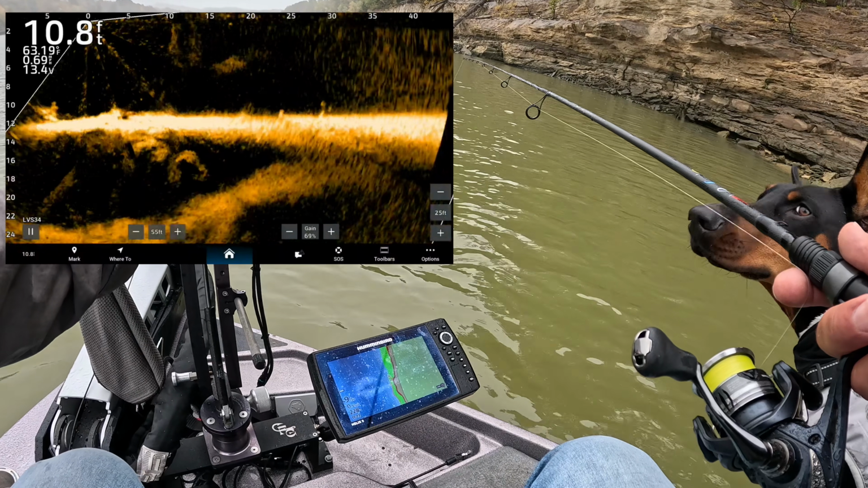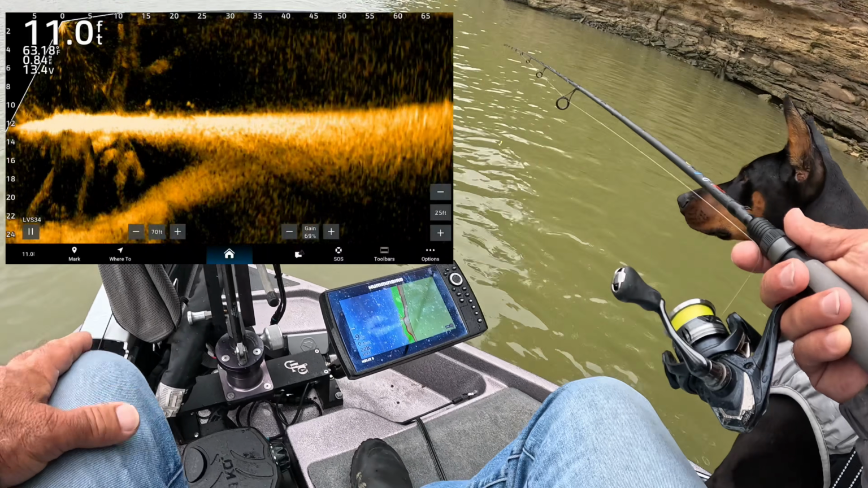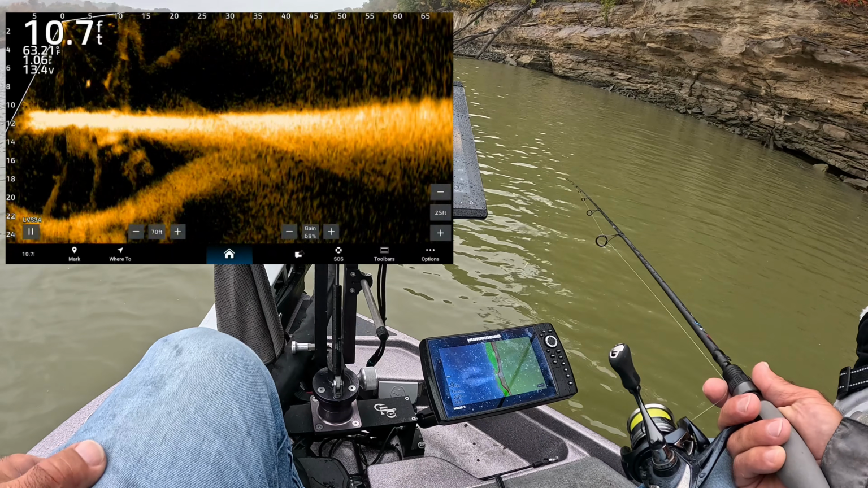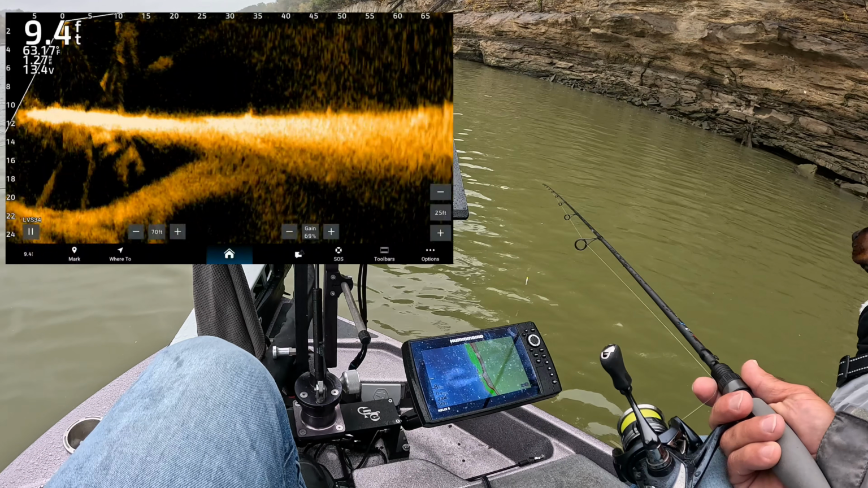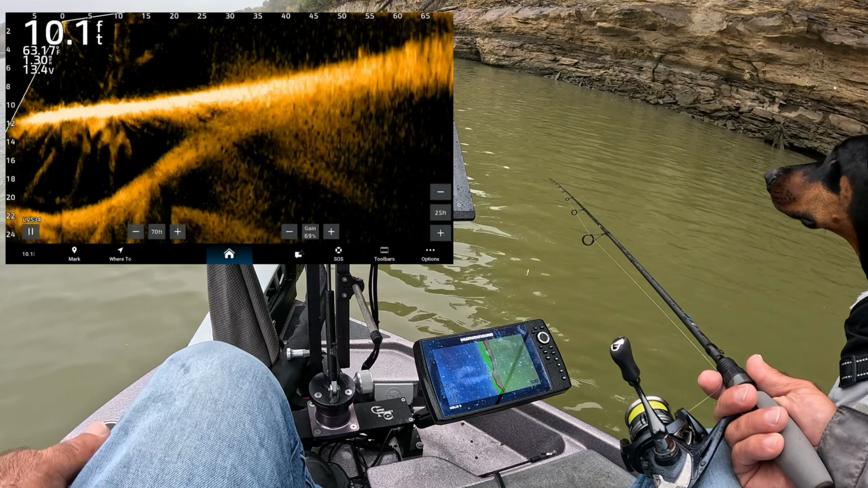All right, take my forward up to about 70. Trolling motor's on about 7, so that gives me a little over 2 miles an hour with my crappie brakes in the water. If I was on a different lake that wasn't so rocky, I'd bump that out to about 100, 125, forward view.